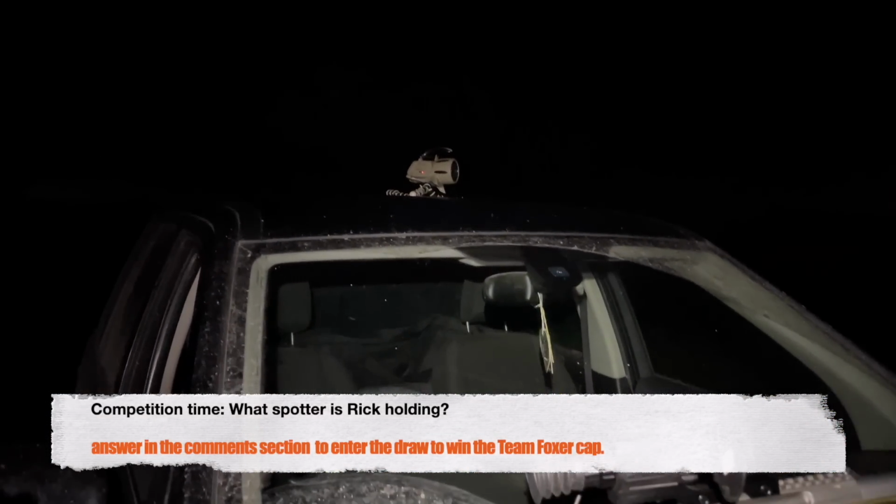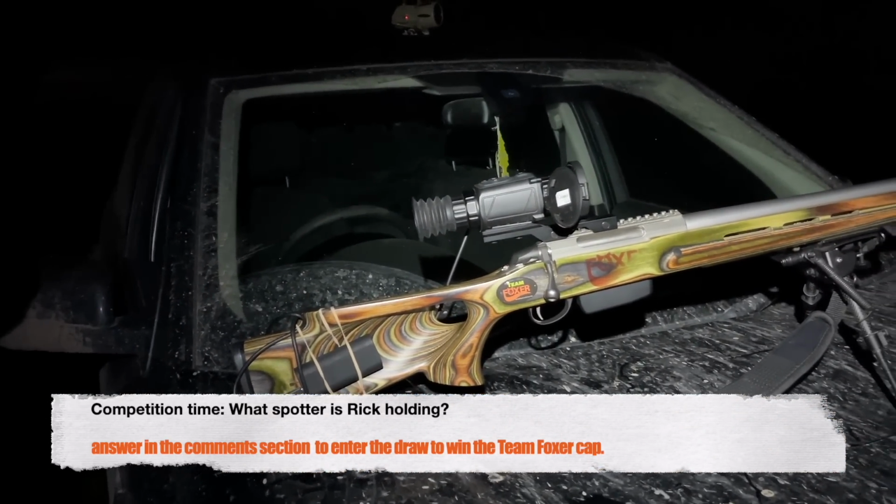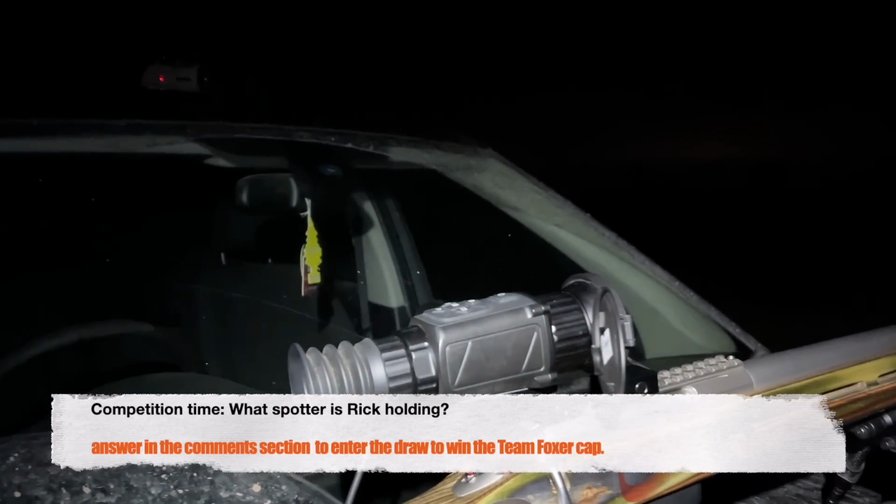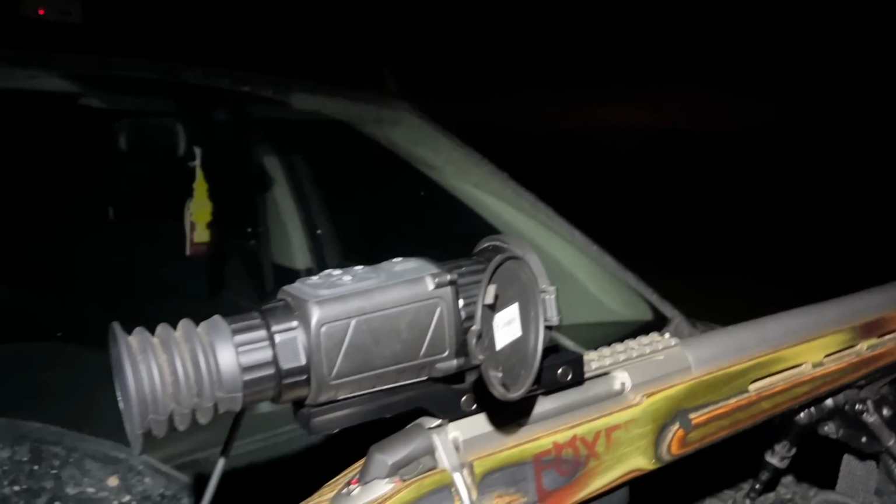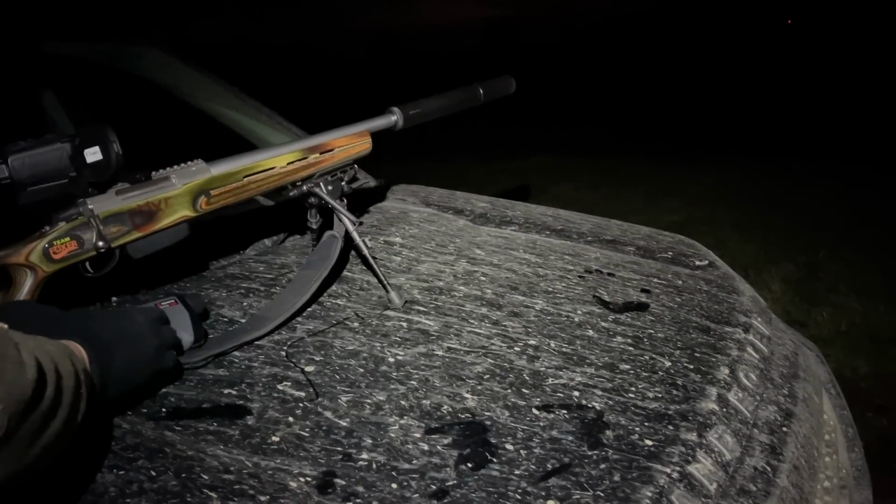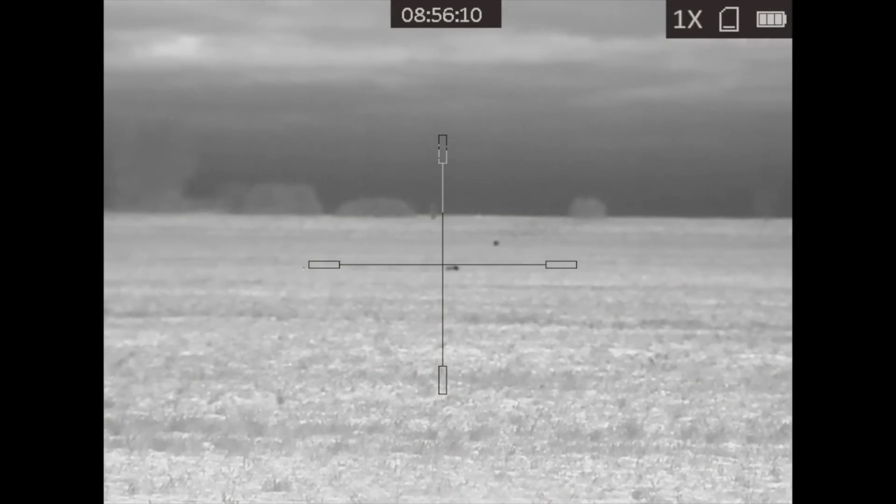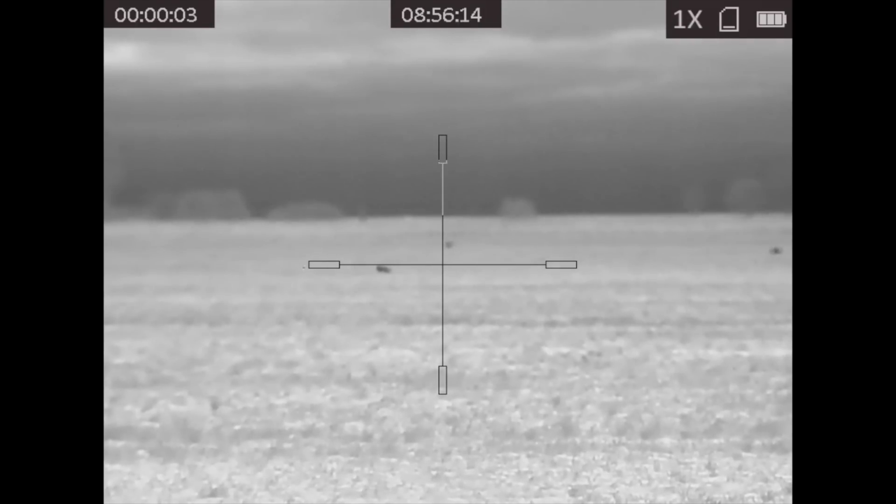Oh, well, we've just had fox number 1 of this evening's session. Stand number 1. At the moment, I'm still using the Thunder, but we've just had fox number 1 at 125 yards, so we're going to walk out and pick that up. You alright?